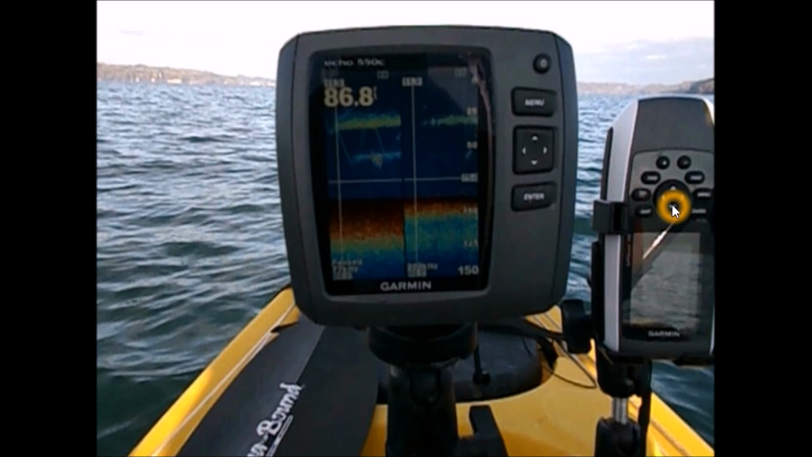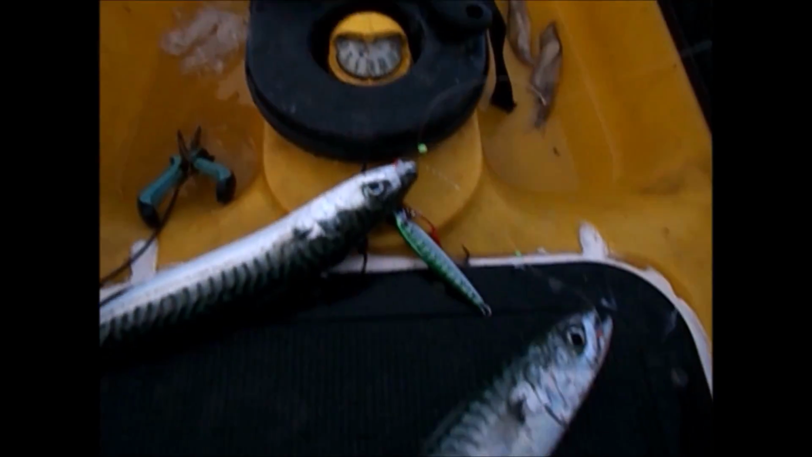There are two shoals of fish. This shoal is herring, and this shoal below turned out to be mackerel. I was working both shoals until I got a take. The line you can see here is my lure going down to work amongst the mackerel, then coming up to work amongst the herring, and then back down again to the mackerel. Eventually I got a take from the mackerel.